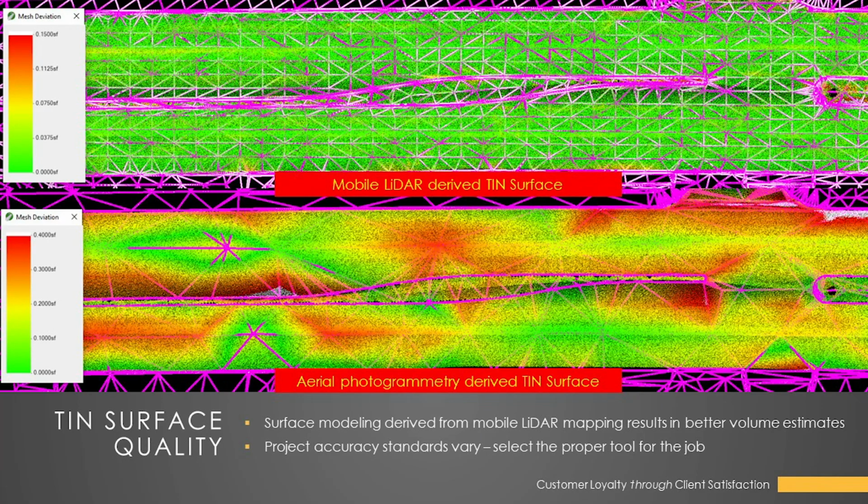Okay, this screen is basically just an analysis of the quality of the tin to be able to model the mobile LiDAR point cloud. We've proved that the mobile LiDAR point cloud is an accurate reflection of the conditions on the ground. The top image shows the mobile LiDAR tin surface, and we're running this analysis of the mesh of the tin surface to the point cloud.